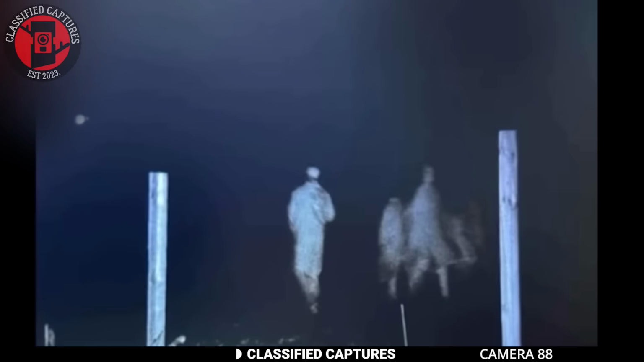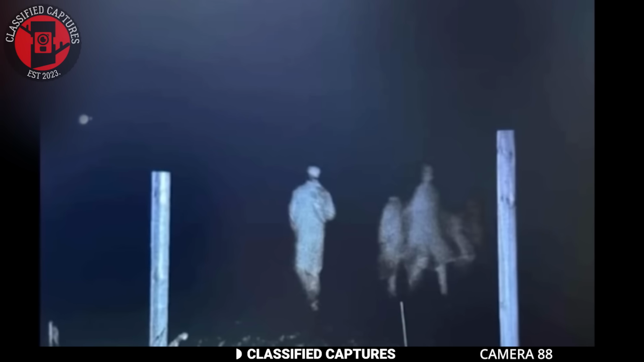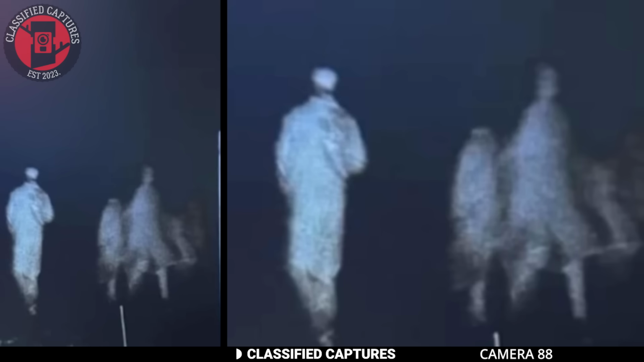Just in case you were wondering, these were captured by a Trailcam set up by a cabin in the woods. Somehow, in the middle of the night, it captured 4 strange figures standing in the darkness, their backs turned to the lens. 3 of the figures were grouped on the right, while a solitary figure stood to the left. The forms appeared humanoid, but they were entirely white, giving them an almost spectral quality. Their eerie stillness and otherworldly appearance only added to the mystery.